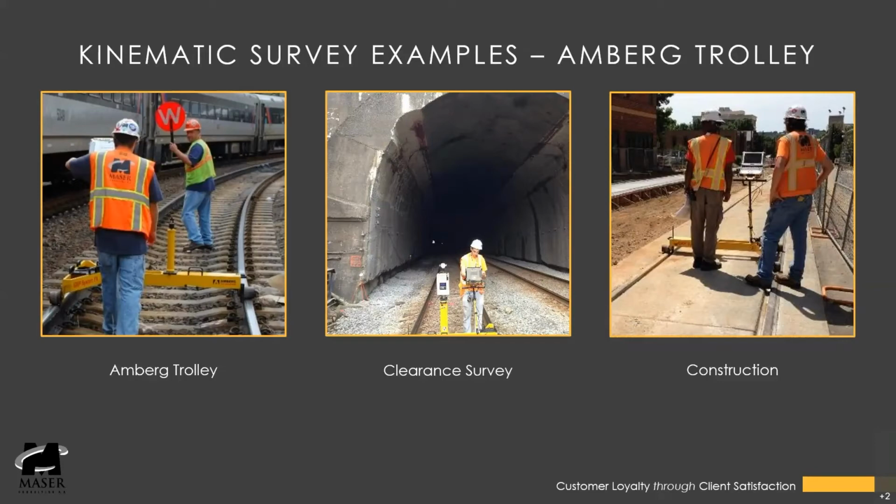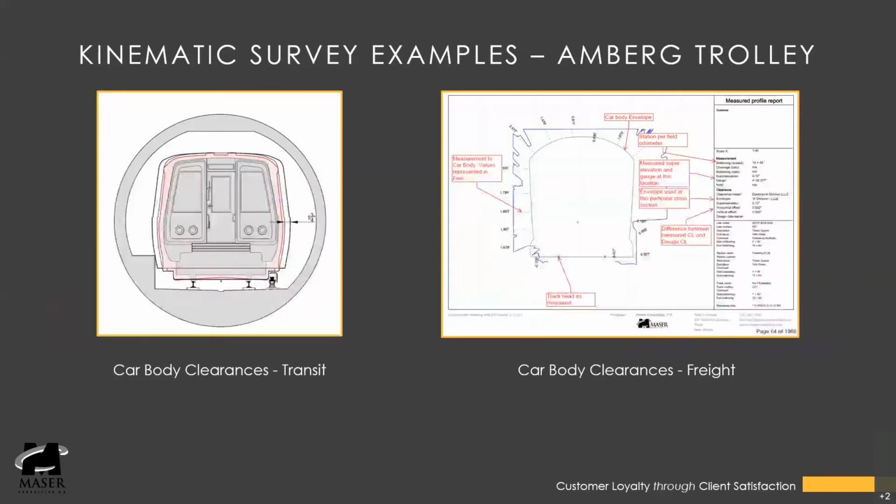On the right shows an example of where we can use it for construction. We can help our contractors determine the as-built situation of the track that has been constructed. Here's some additional examples. We can do clearances and tunnels with the car body for transit. And then on the right shows a cross-sectional output of the car body clearances for freight in the tunnel, similar to what I showed earlier.